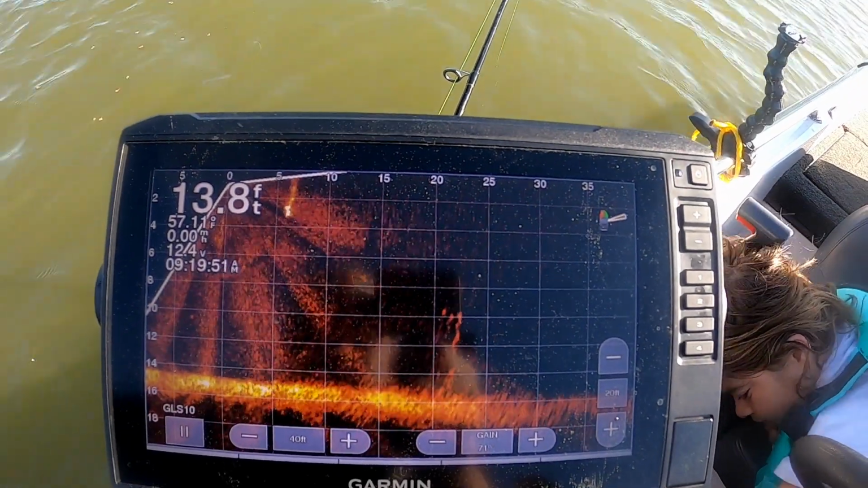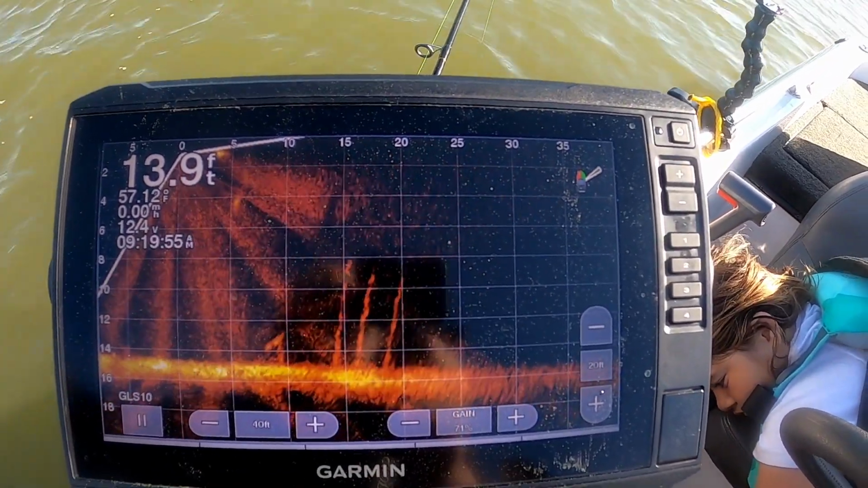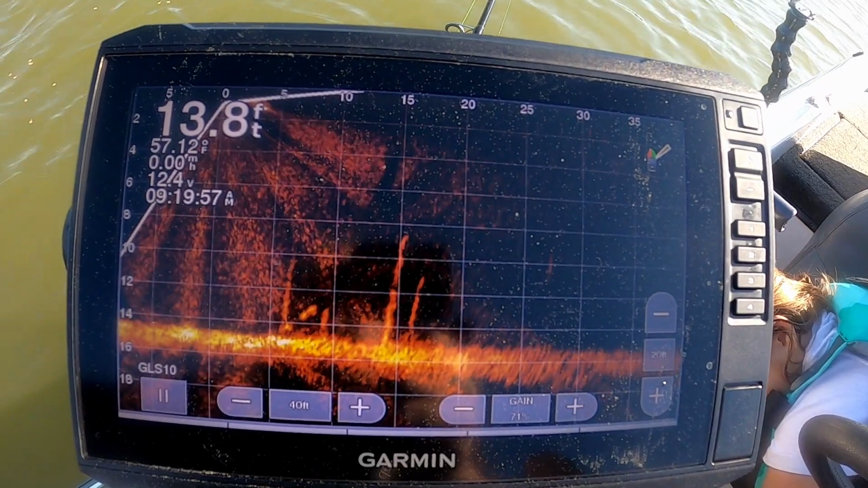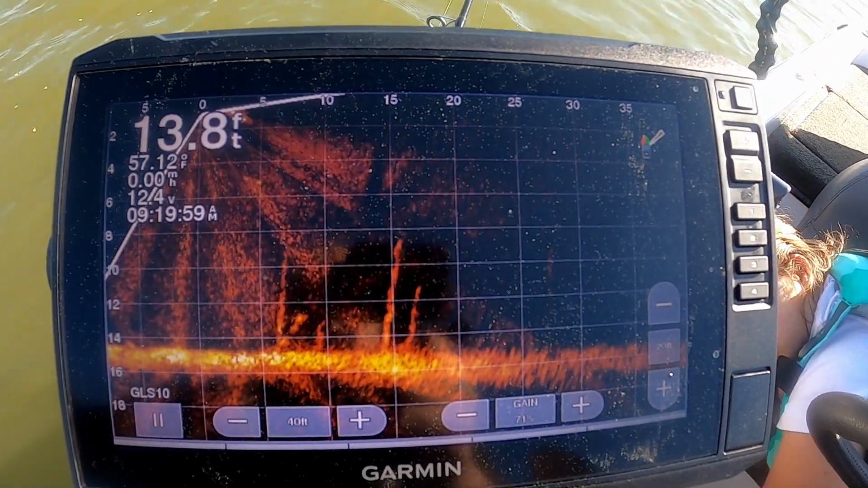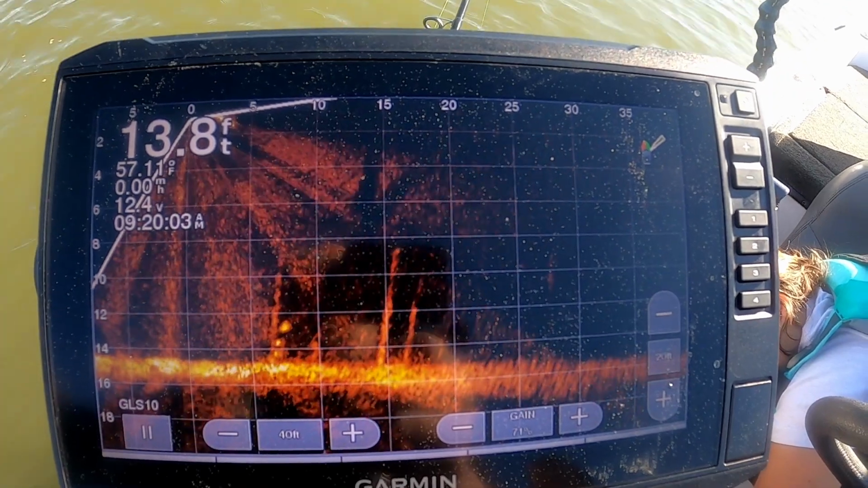So there's a stake bed right here. They're not really on the stake beds. You see that one right there? It actually looks like 2 fish. But there's a little bit bigger one underneath. I don't know if you can see that on the bottom.